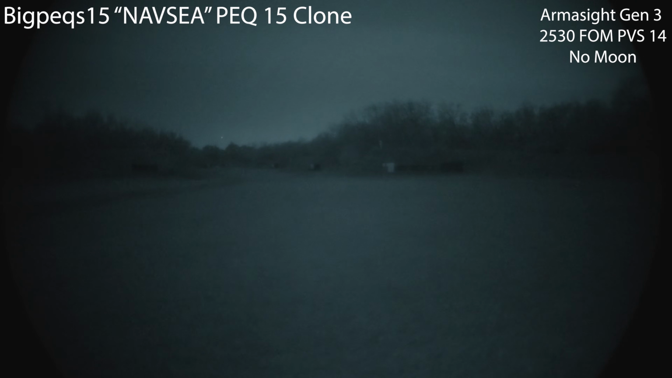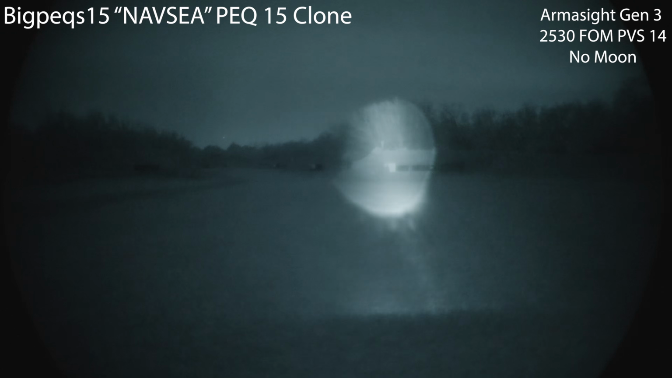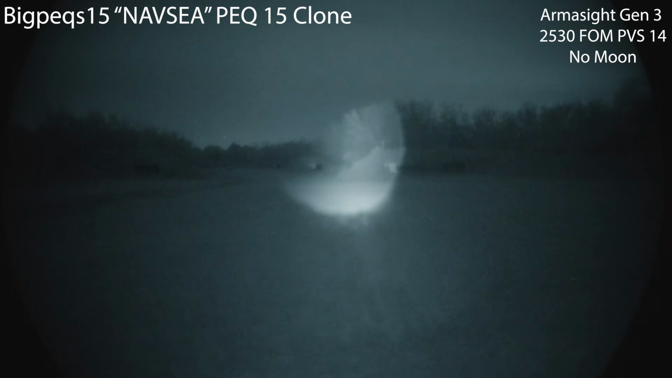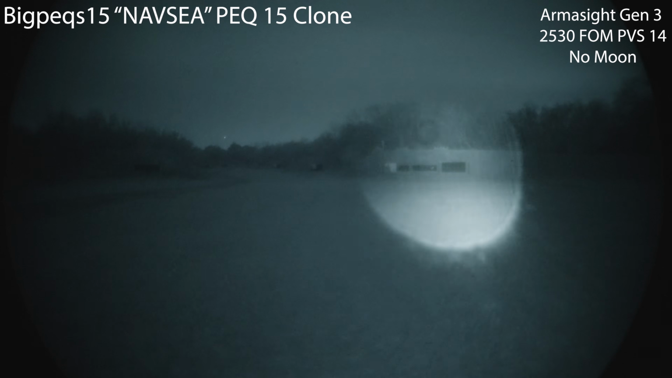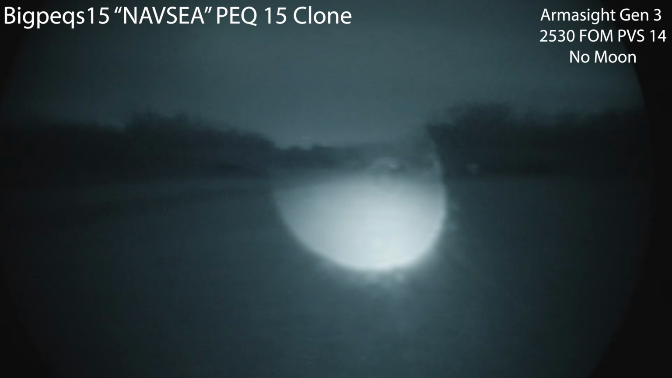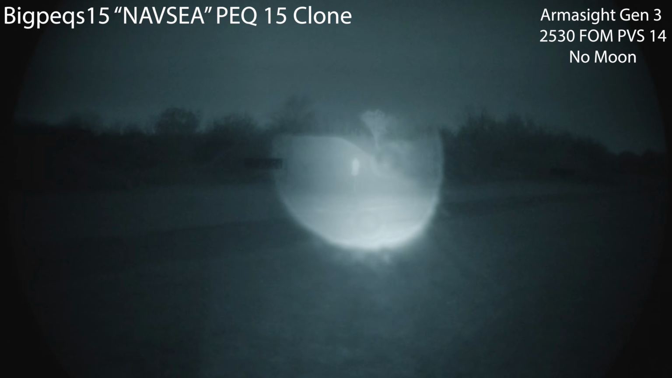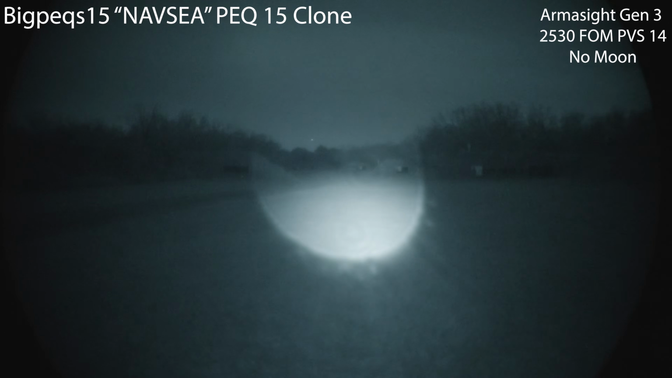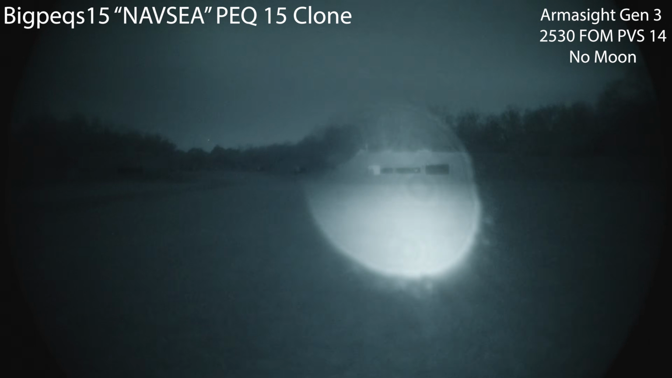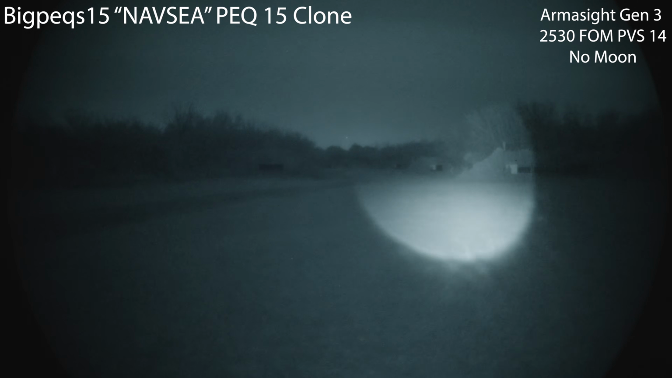Let's go to Illuminator only, so you can see it without the laser blooming. I'll widen this. Illuminator. So on high, it kind of gets rid of those dead spots. You can see that your typical EEL style Illuminator Petri dish junk going on. Very typical for this Illuminator housing and an EEL laser based Illuminator. But it is bright and it gets pretty wide too.